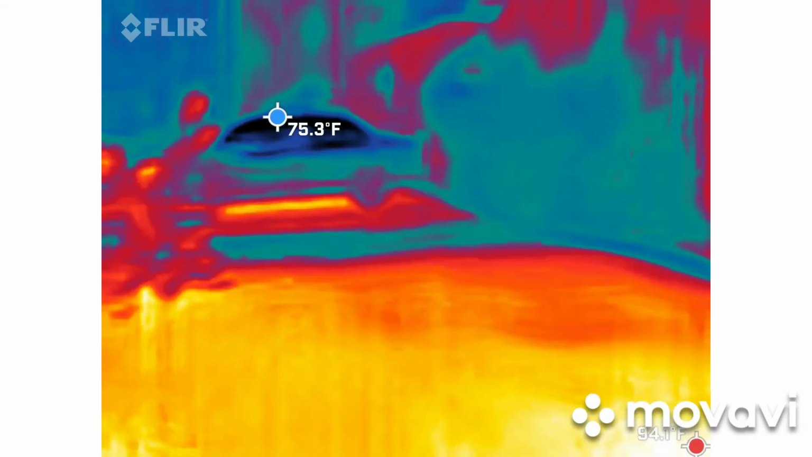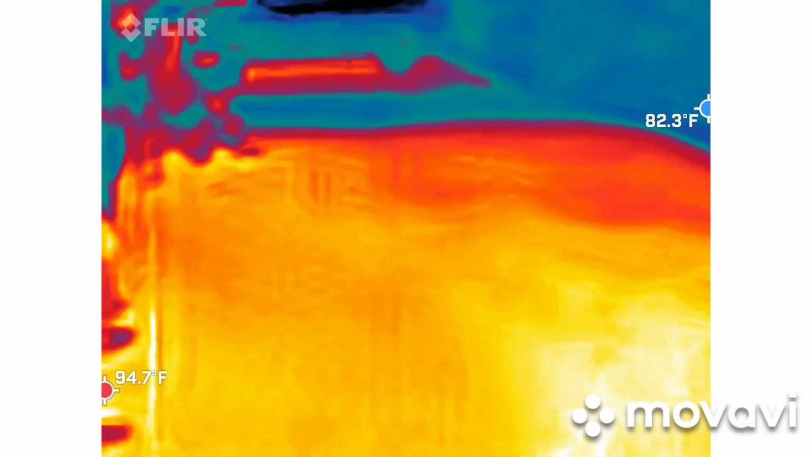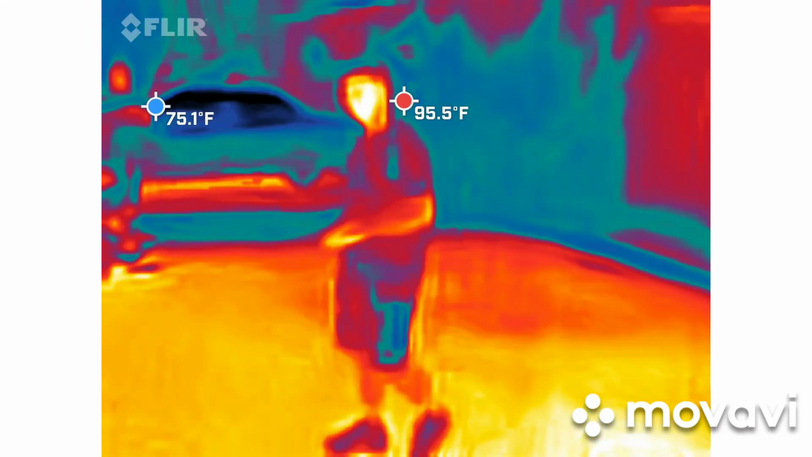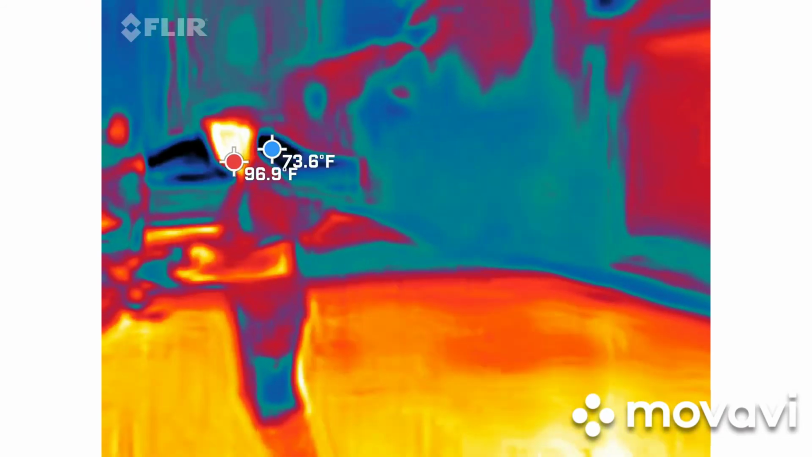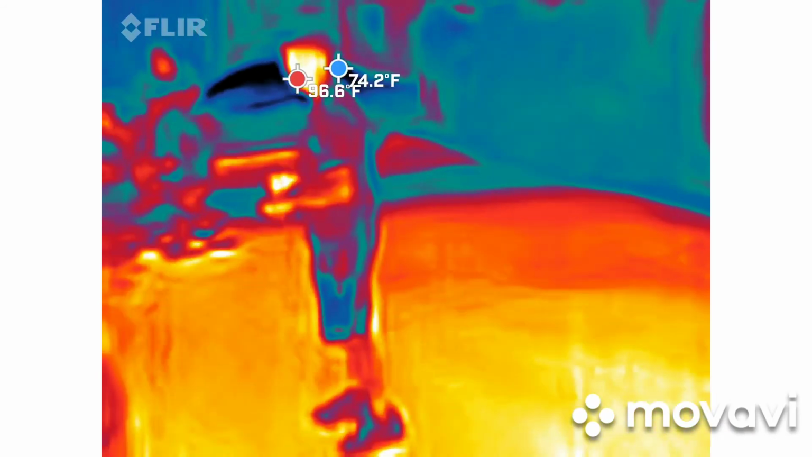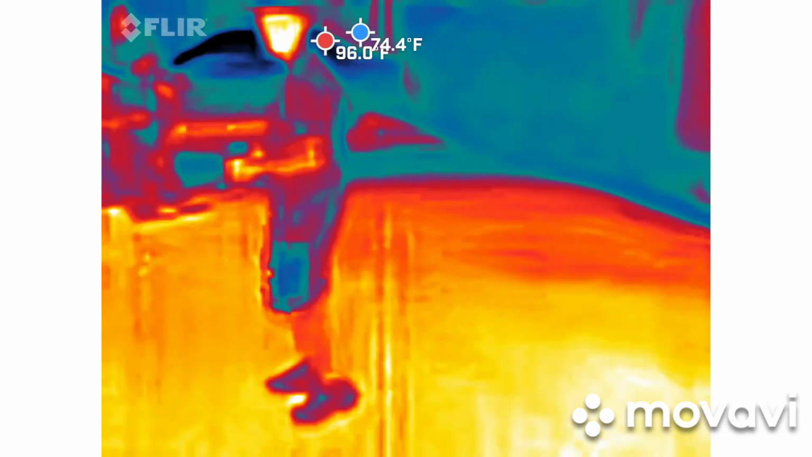This thing is really zoomed in. I've had that thing almost a year, and I would say I've only changed the batteries maybe twice, and I'm out here every night. I've got to test everything before I leave the house. If I can still see it on the ceiling, I'm like, okay, it's still good to go.